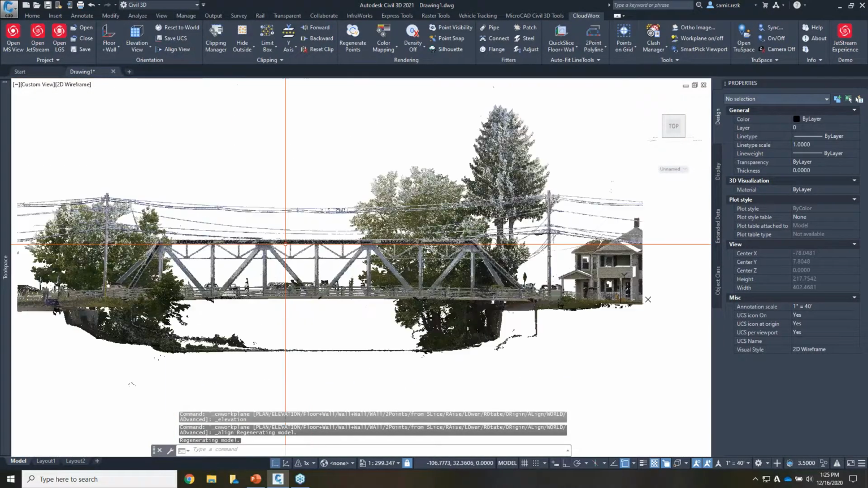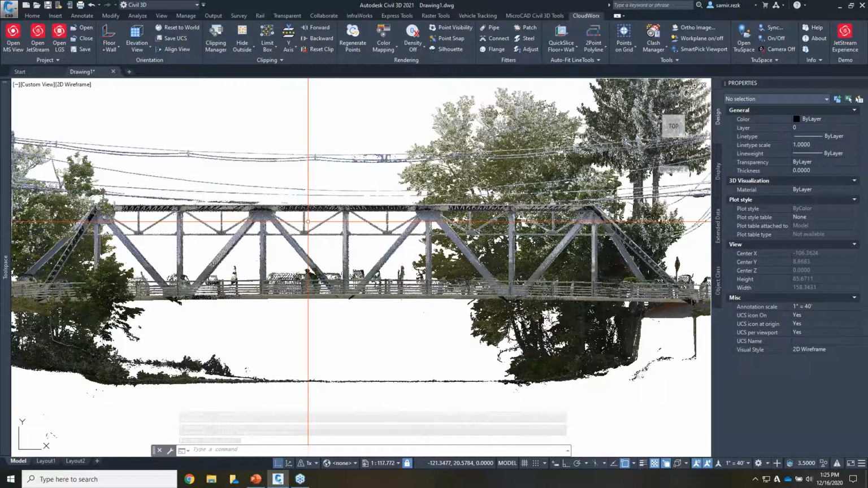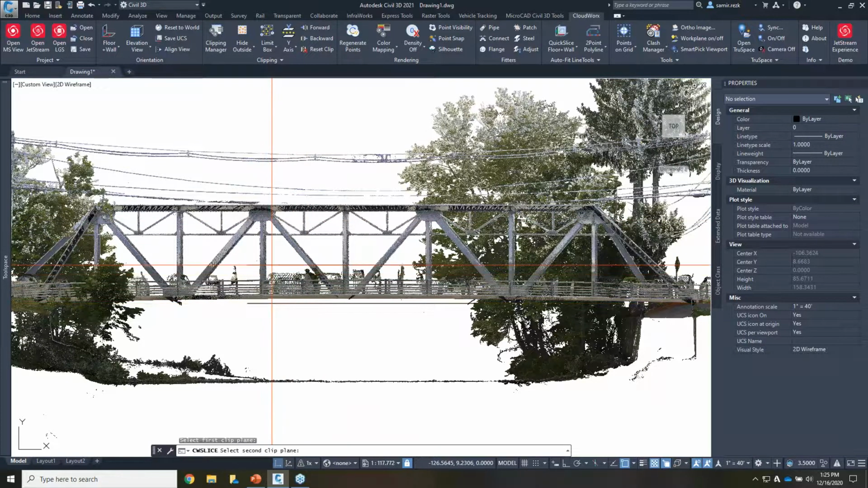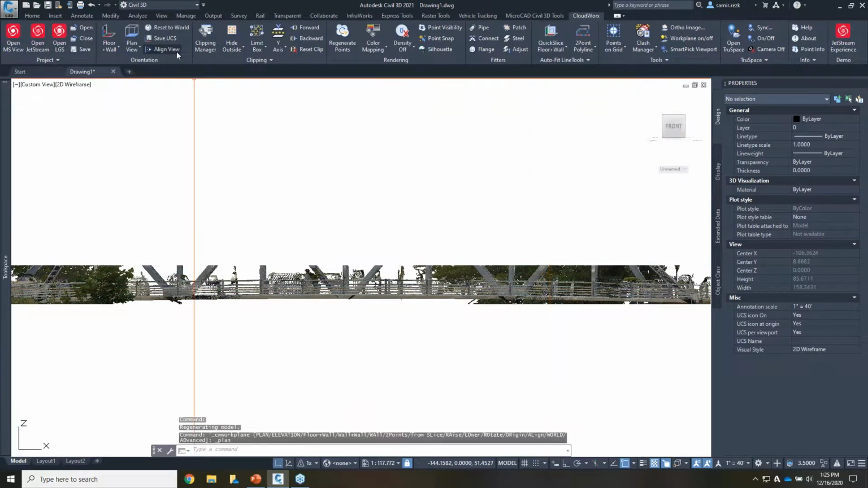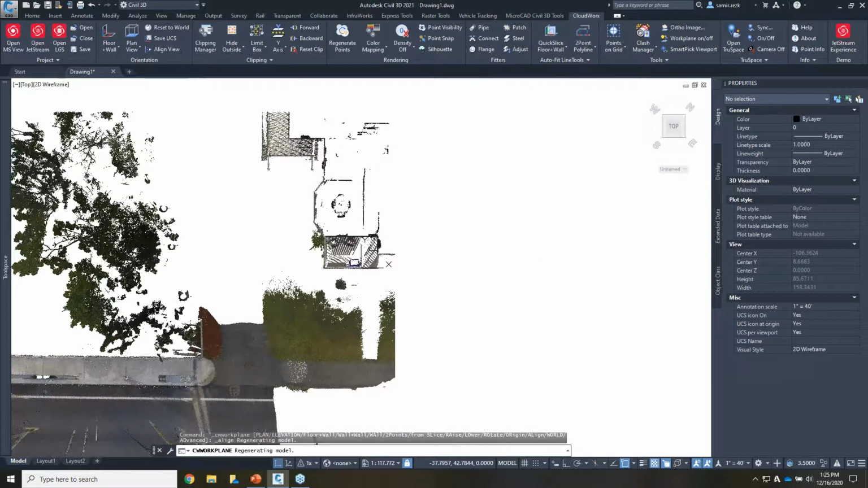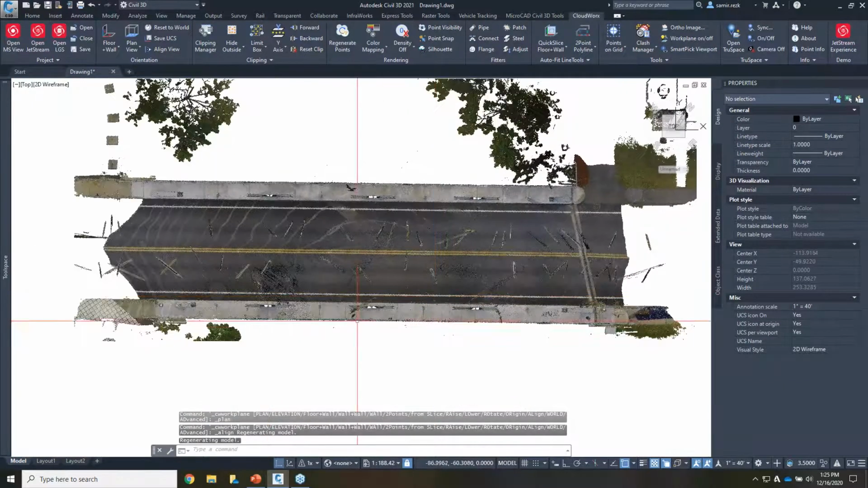And that is my bridge. Perhaps I don't want to see my steel members, so I might take it a step down to just the road level. Clip it that way. Back in plan view, I have a very clean look at my area of interest without a lot of effort.